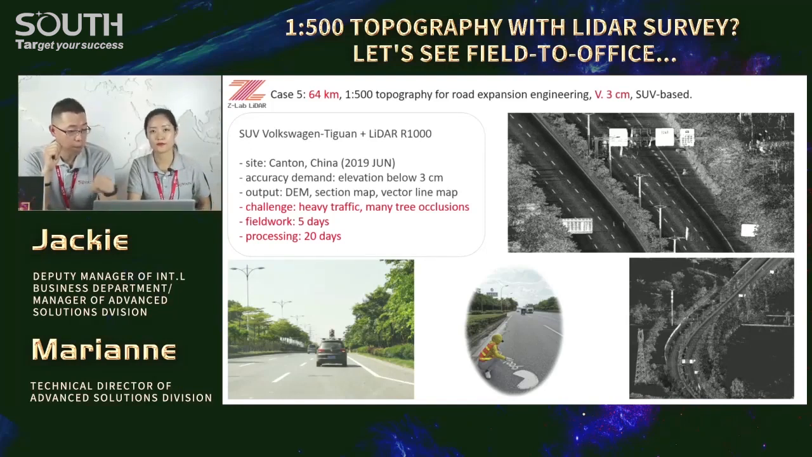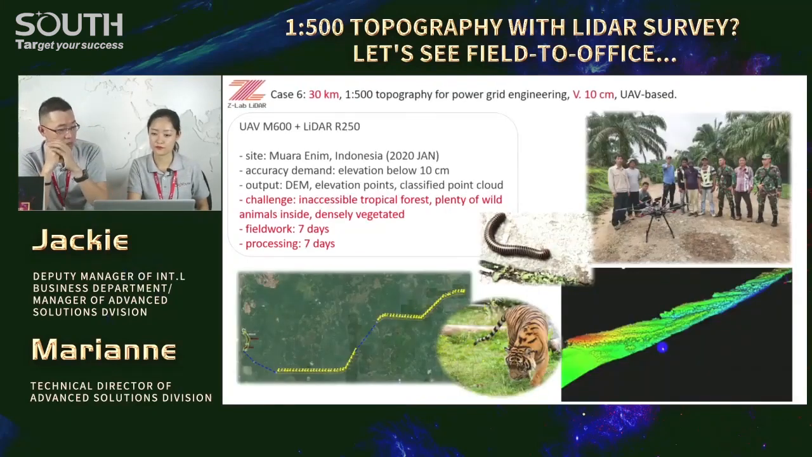And the last one here, power grid engineering topography in Indonesia. I was one of the team there during the Lunar Chinese New Year 2 months ago. See the guy in blue in the middle? That's me. In South Sumatra Island, tropical forest, you may meet various new friends, like tigers, wolves, leeches.